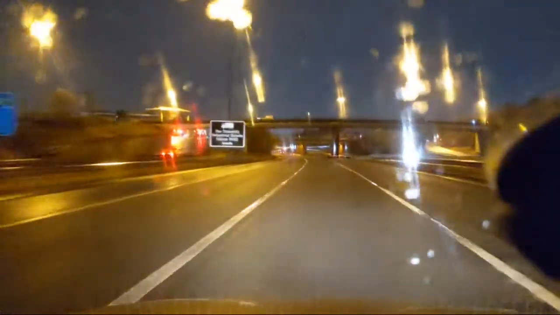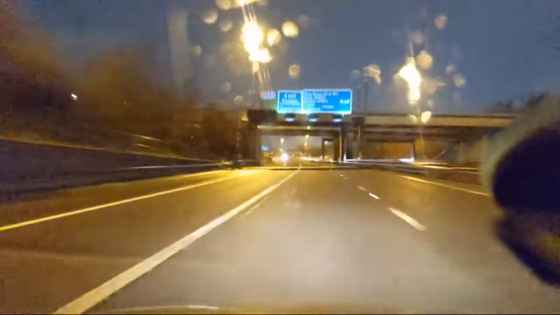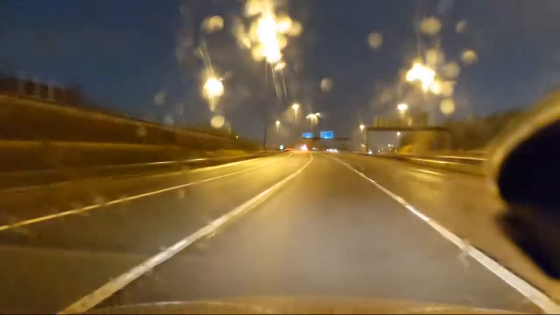Doing 70 again. Many of that other car seem to have vanished. They're not vanished, you can still see them. I don't know which is which. So we're heading around the outskirts of Manchester on the ring road, M60. Northwest of the United Kingdom. Well, northwest of England, not the United Kingdom. That's up in Scotland somewhere.